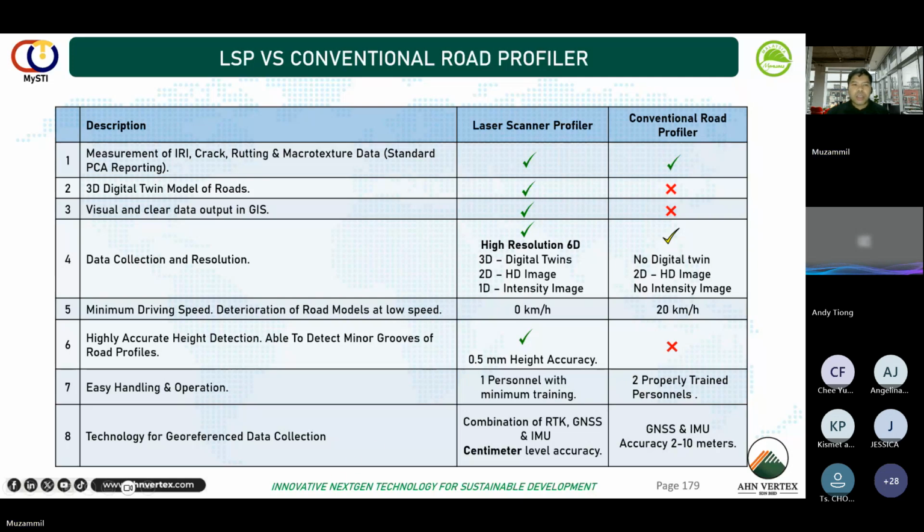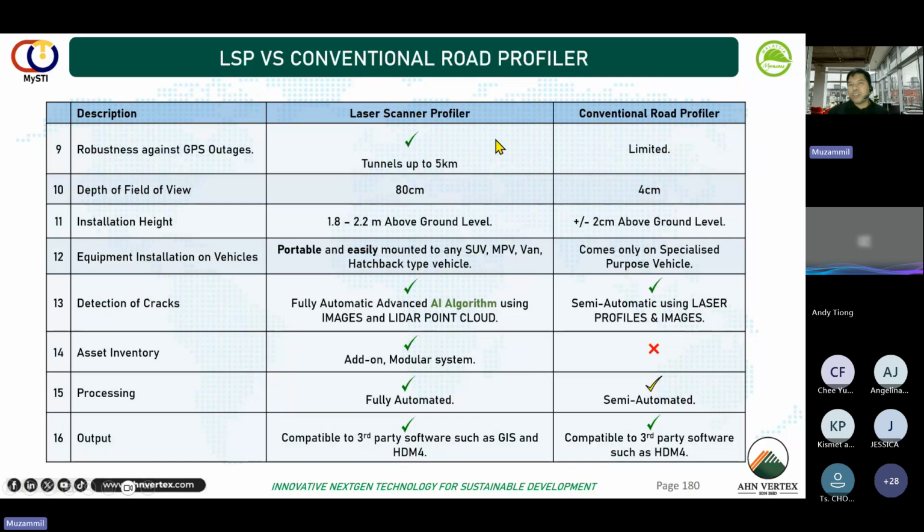That's all. The advanced technology of georeferencing data location, the LSP uses the combination of RTK, GNSS, and IMU, which means higher accuracy, to 2 centimeter level of accuracy. GNSS, IMU, it depends on the GPS technology that they use in the system. A more expensive one, maybe you will get around 1 meter or half a meter. That's talking meter level, but with RTK you get centimeter level, so it's really, really accurate. Outages, for example, in tunnels, because of the advanced algorithm of the machine, it can go into tunnels. Doesn't have any issues with tunnels, even up to 5 kilometer.